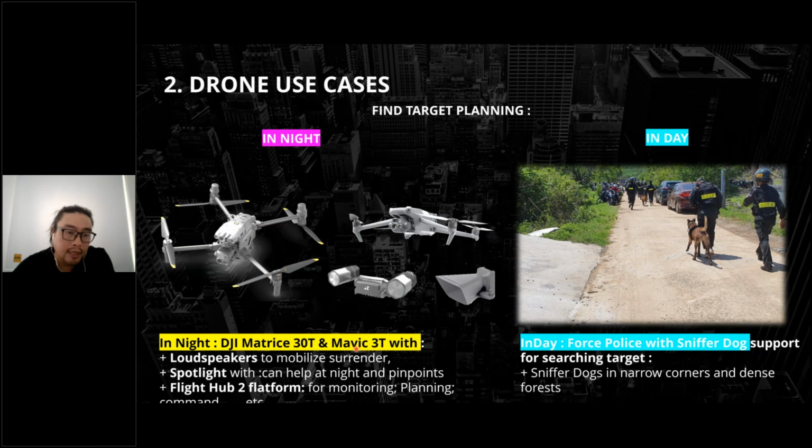And within the night, we use M30T and M3T with the loudspeaker to make the suspect surrender, and the spotlight. The spotlight lights up the night and the target is pinpointed in FlightHub 2.